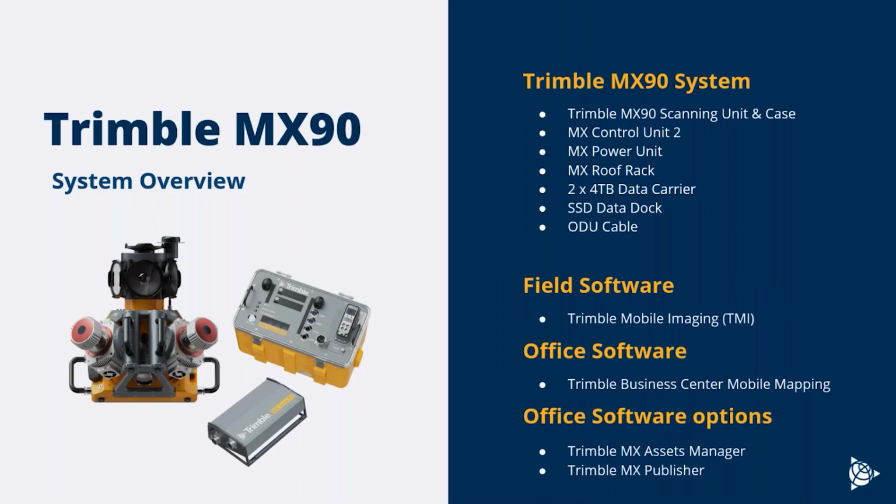So as we kind of look down the list on the right, we have our field software, which is TMI, Trimble Mobile Imaging. That field software is utilized for both the MX90 and MX60. And then our office software, Trimble Business Center. So we'll be looking at Trimble Business Center when Skylar takes control here shortly. But Trimble Business Center, there's a number of different modules there depending on the type of workflows that you're looking at. Most of what we're doing takes place in the mobile mapping module of Trimble Business Center.